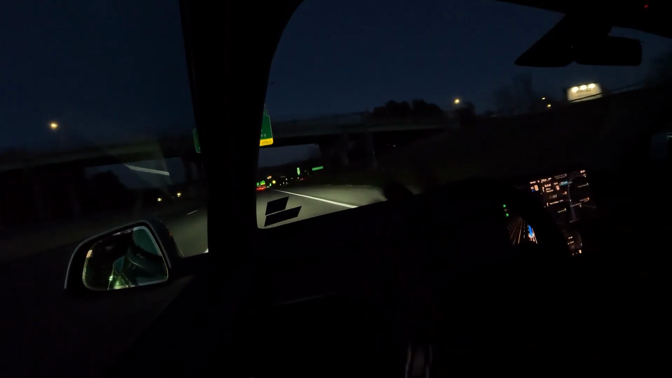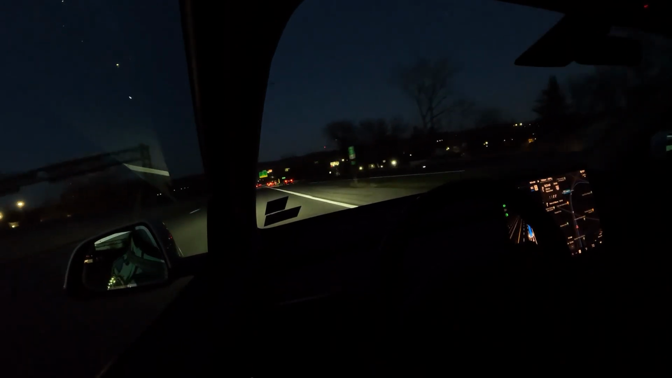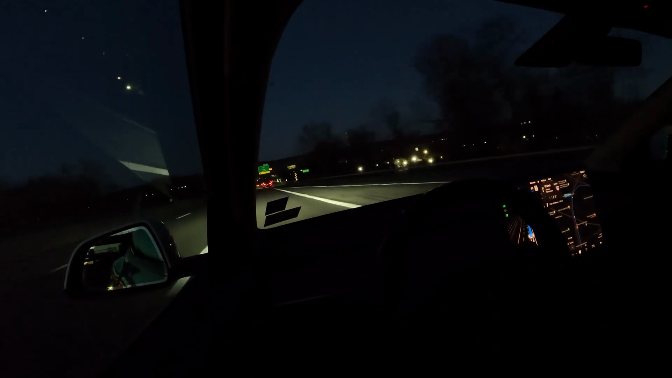Here we have cars that merge into this lane from the right side. But we need to be in the right lane to exit. See what it does.